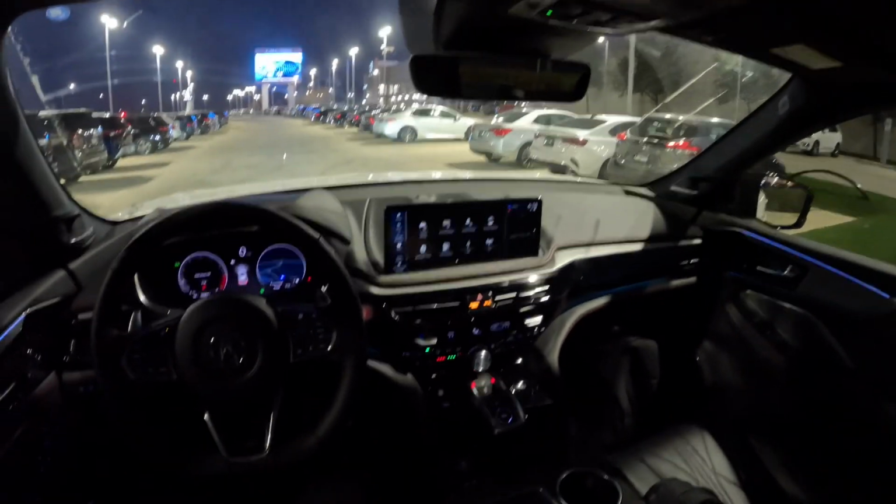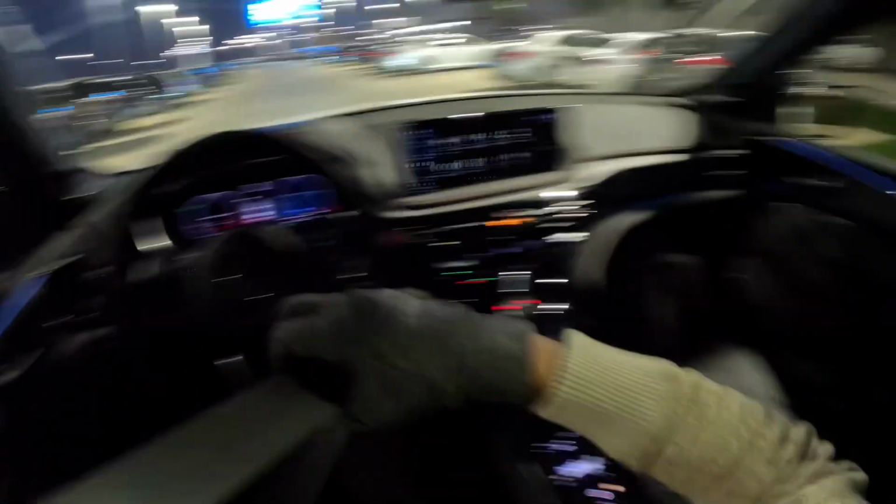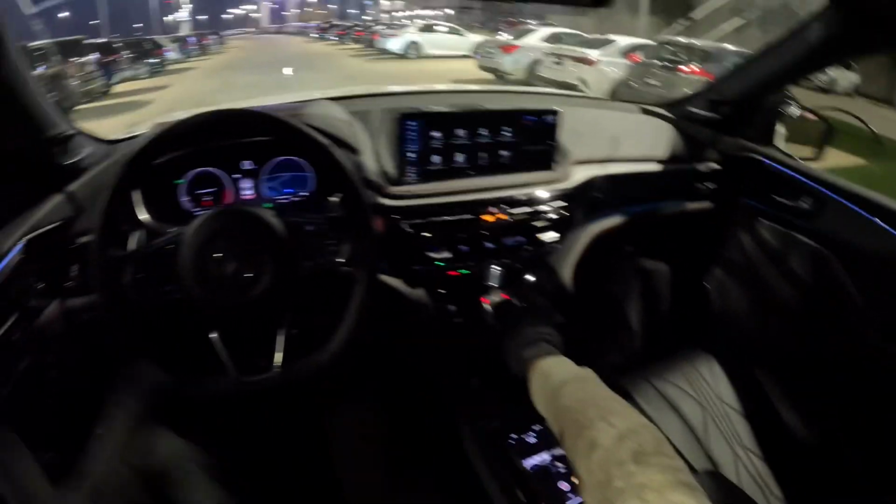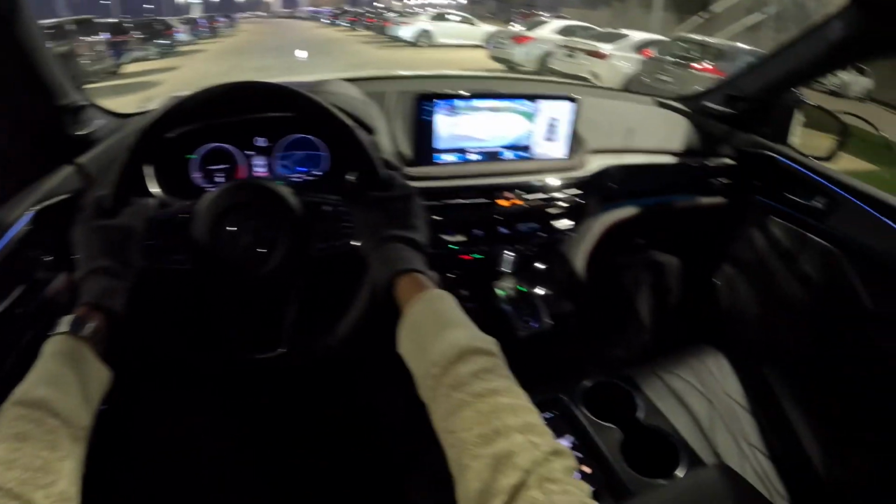I would get outside and show you the vehicle, but it is so cold I don't even want to get out there right now. So let's just get the car out on the road and see how it's like to drive at night. It'll be a quiet drive.